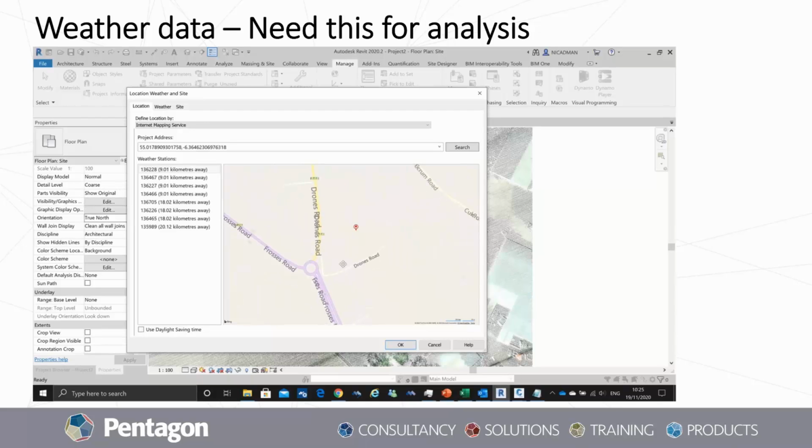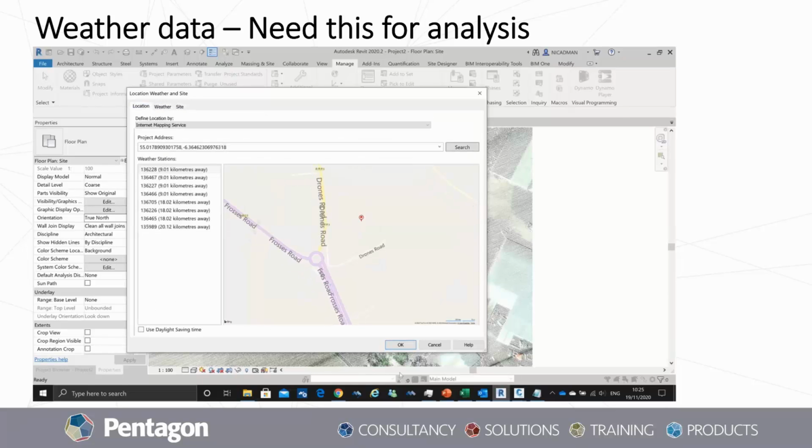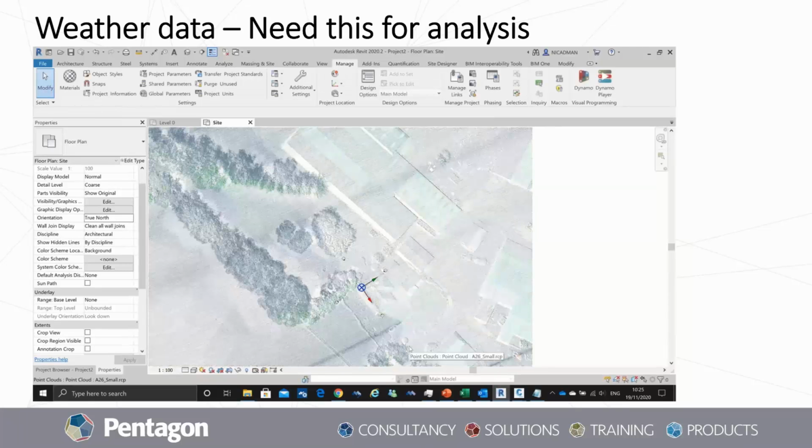You can see once it's placed, if we go into the weather tab, it's given us an average of the temperatures, and also it's given us a bit of site data there as well. So again, as the sort of cherry on top of your cake, it is important to have that weather data mapped correctly.